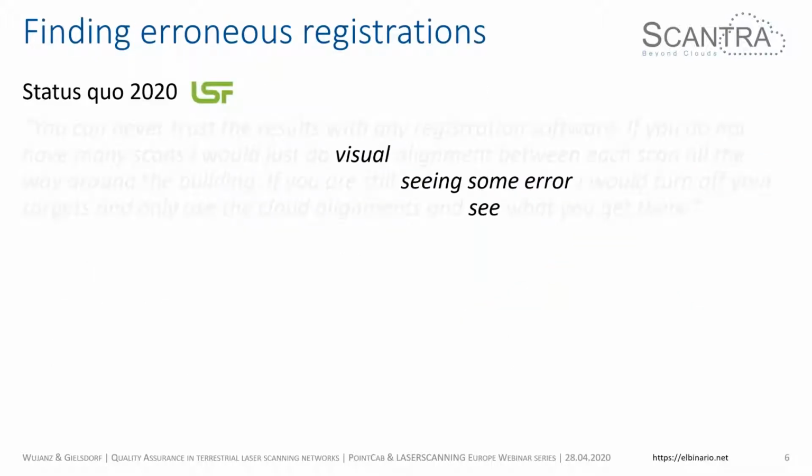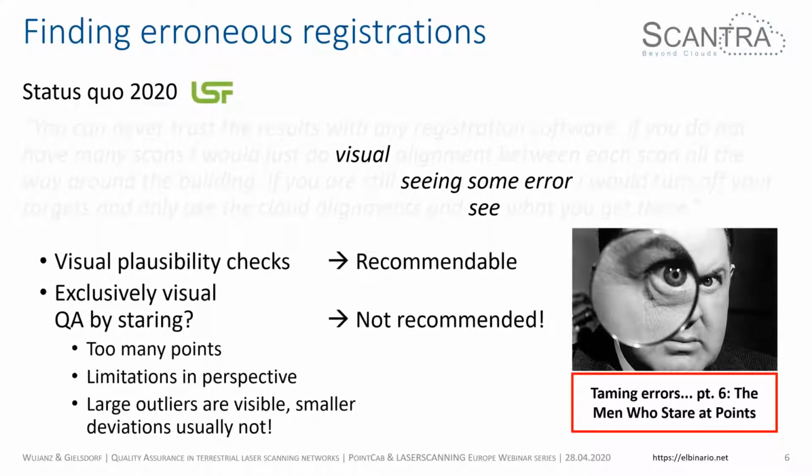So this is actually a post in the laser scanning forum. I think it was from last week, and you see the status quo 2020. So how do people perform quality assurance in laser scanning projects? I just highlighted three particular parts of this post, and it says visuals, seeing, and see. So in other words, people tend to look a lot. When you look at engineering projects in general, it is absolutely normal to perform a visual plausibility check, and it's also recommended.